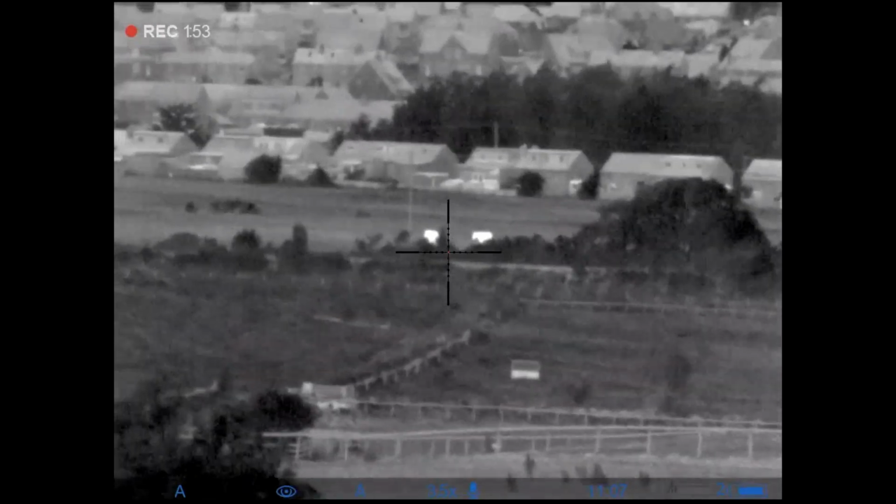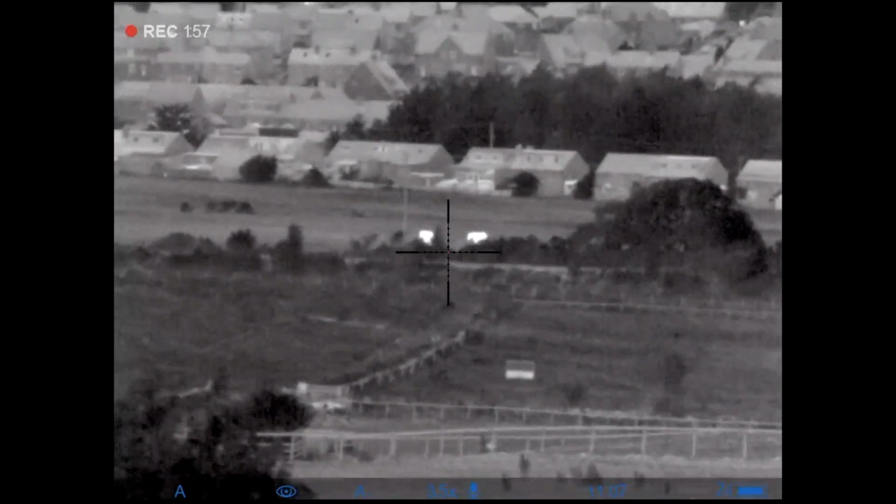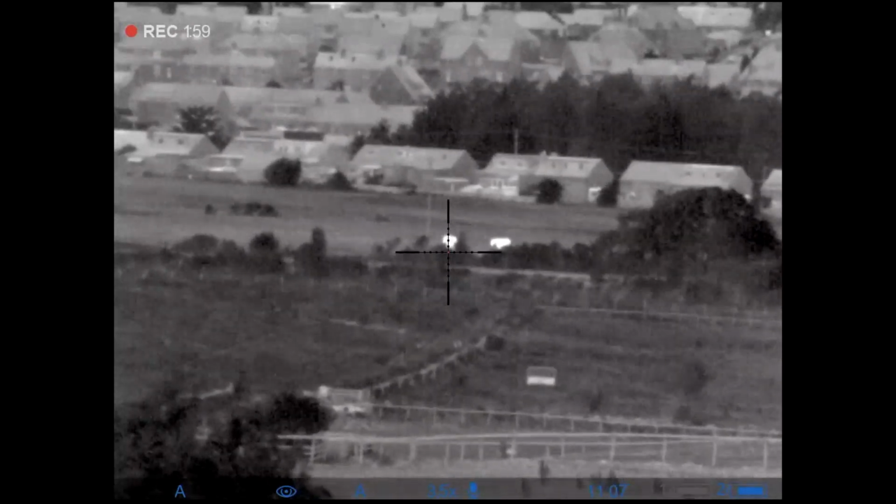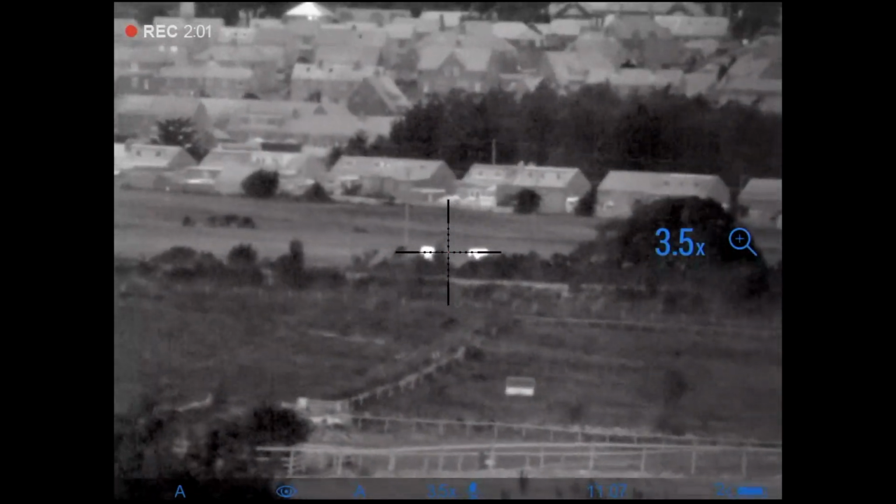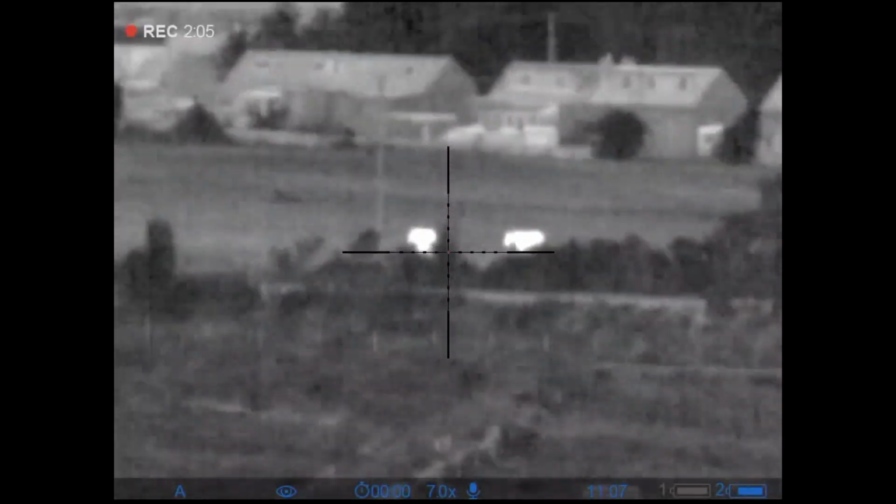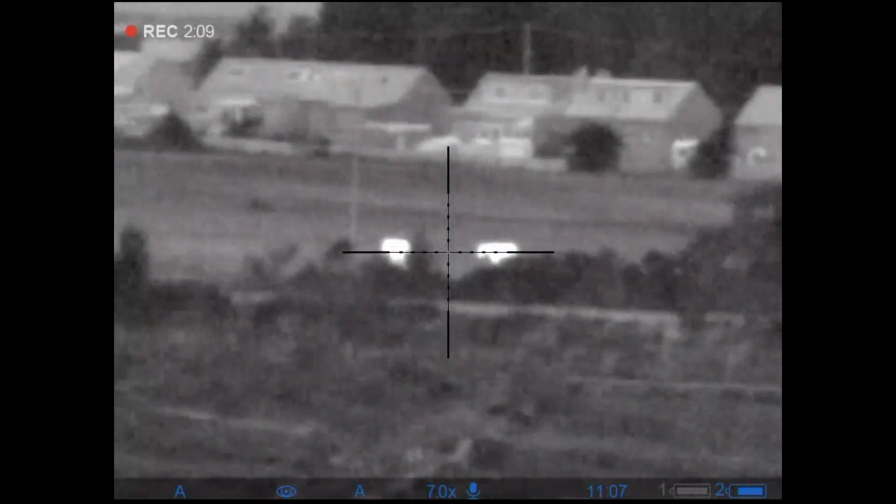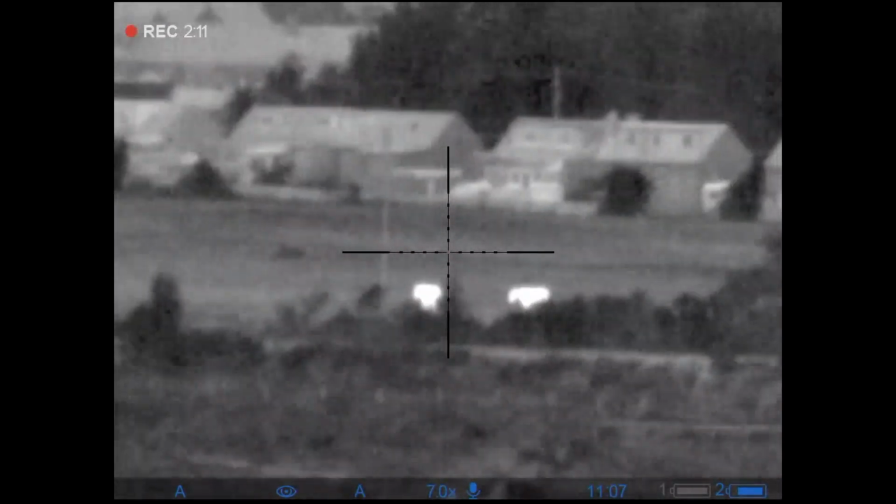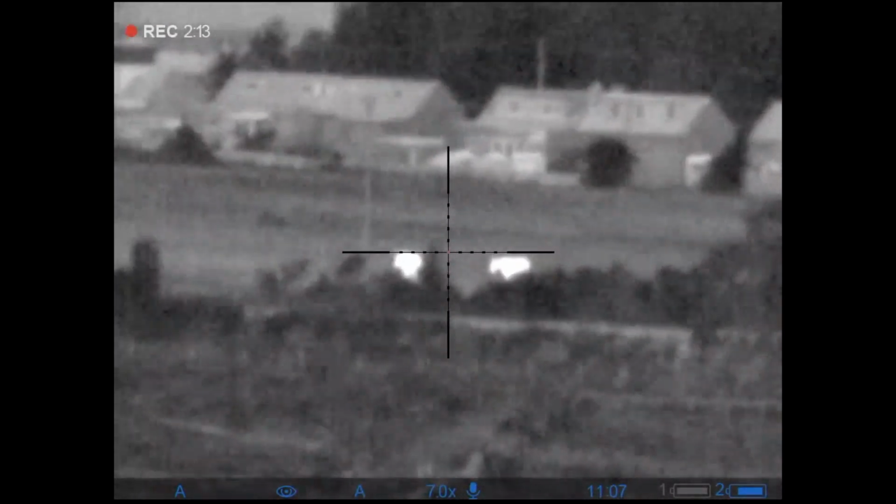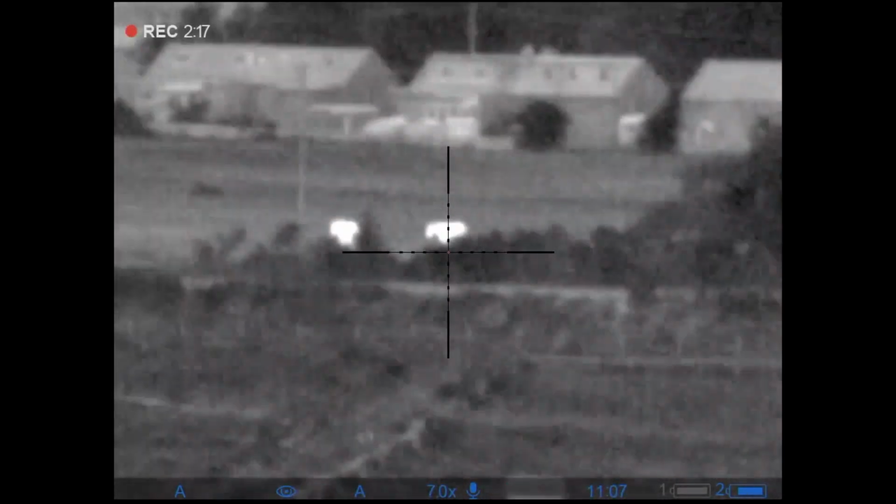So these horses are about 500 meters, and as you can see, it's still really, really obvious heat sources. Maybe we would go up to the 7 times magnification to see these a bit better, and certainly still make out the shape. And then just adjust the focus a bit. And that'll be the wrong way. Probably best about there.